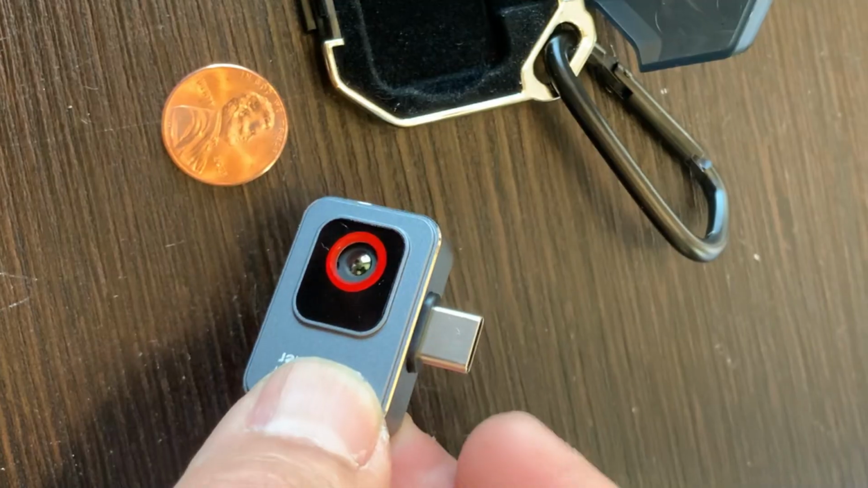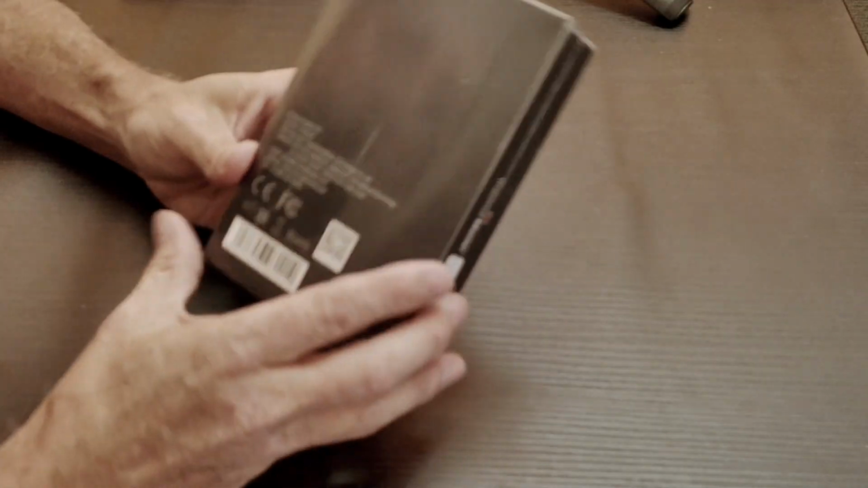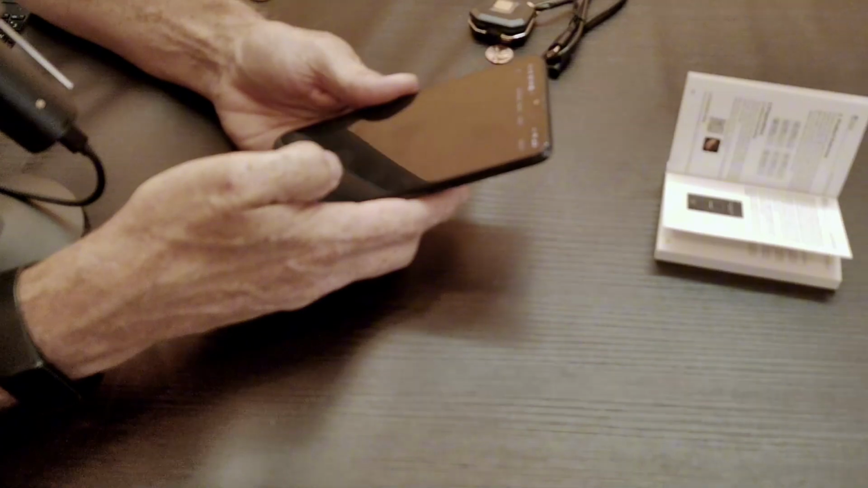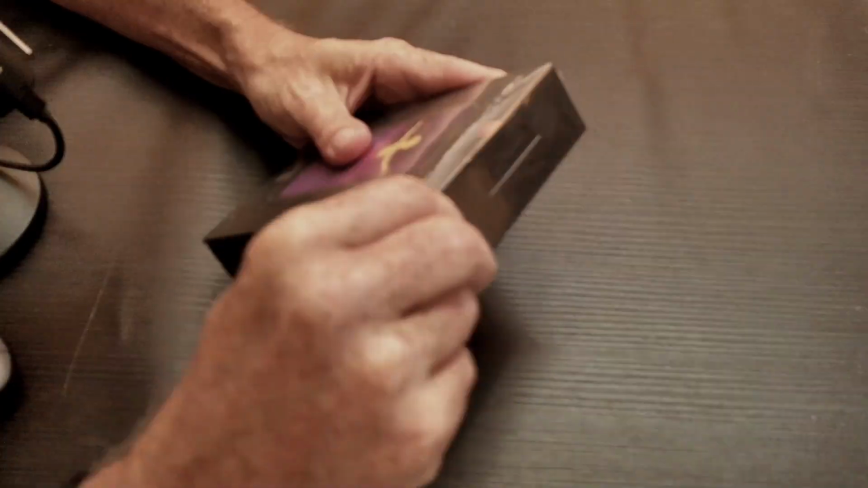This camera is put out by the Thermal Master Technology Company. As you can see, it comes in a nice little box. Okay, let's just skip all this for now. We'll come back to all the setup and the configuration and unboxing later. Let's get on with the good stuff and find out what this thing can do.